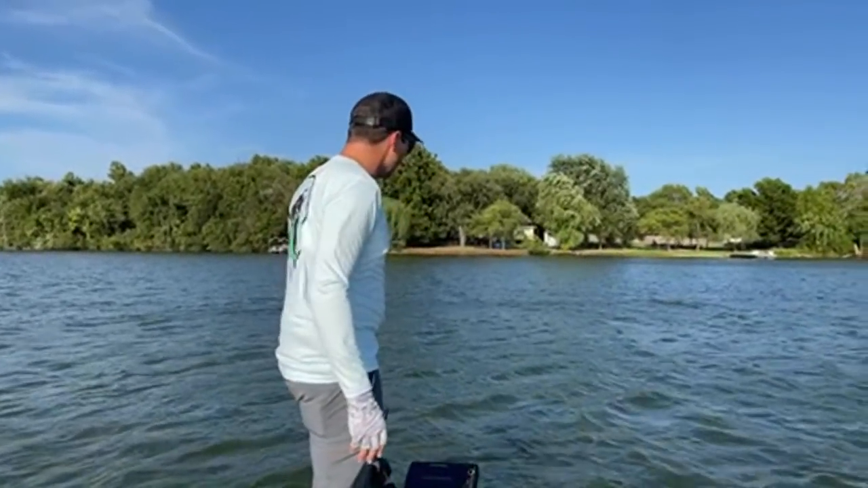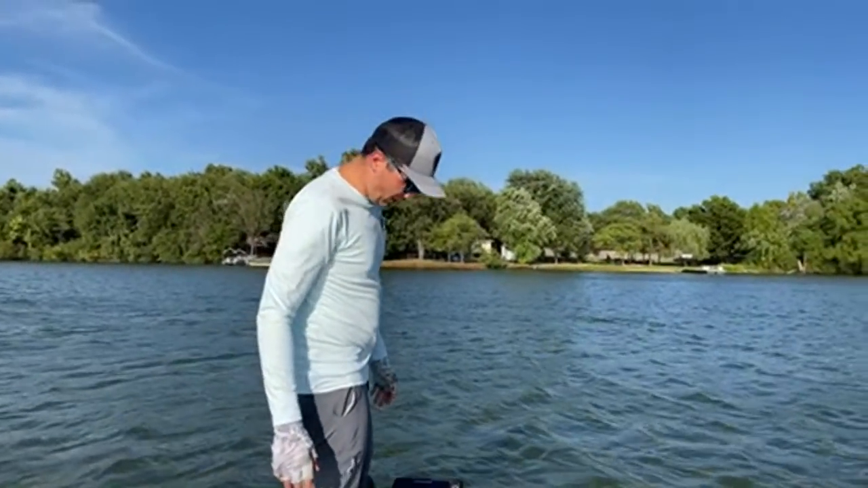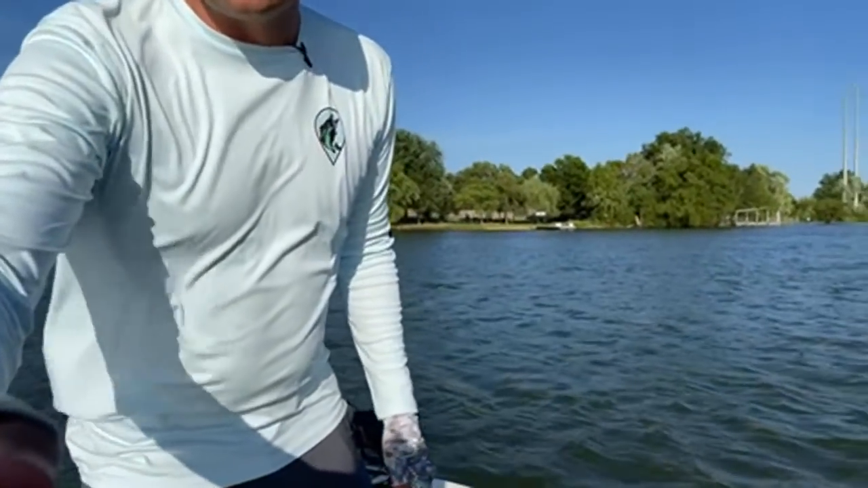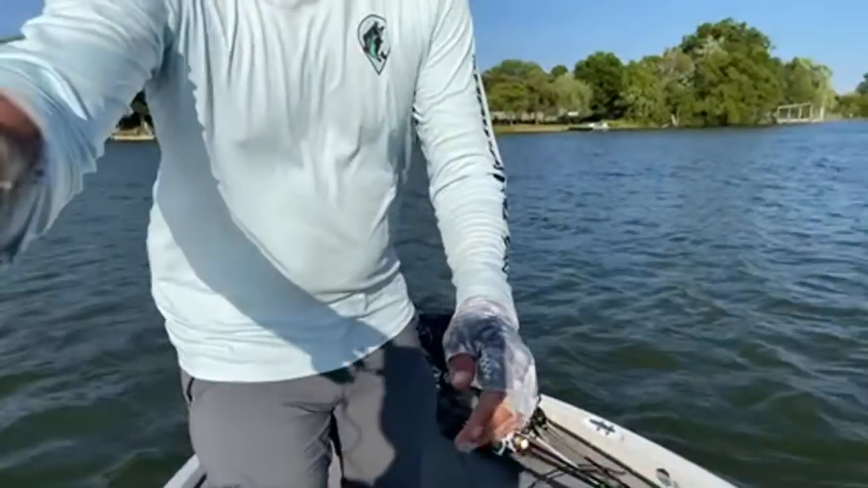So what I'm gonna do real quick is just grab the camera and I'll show you a couple baits that I have set up here. So let me grab this real quick. We're just doing a little switch of the camera gear here. Just give us a second. Sorry guys, this can be a little bit clumsy. Here we go. Okay, so here's the gear I have set up while my fish finders are getting set and organized.